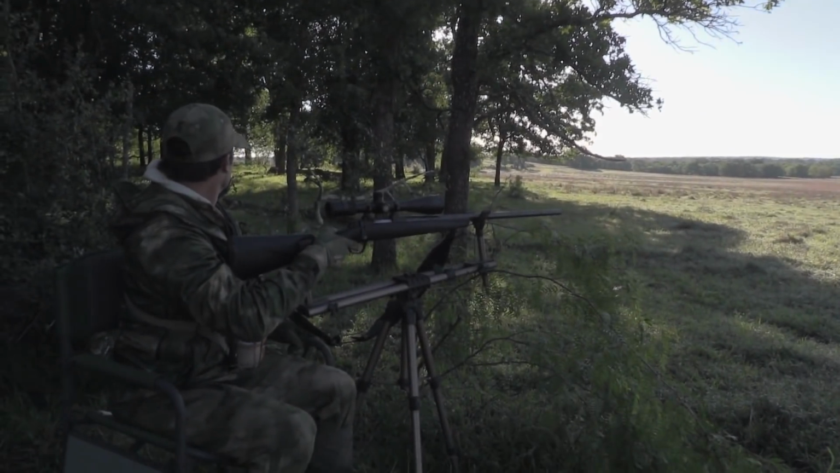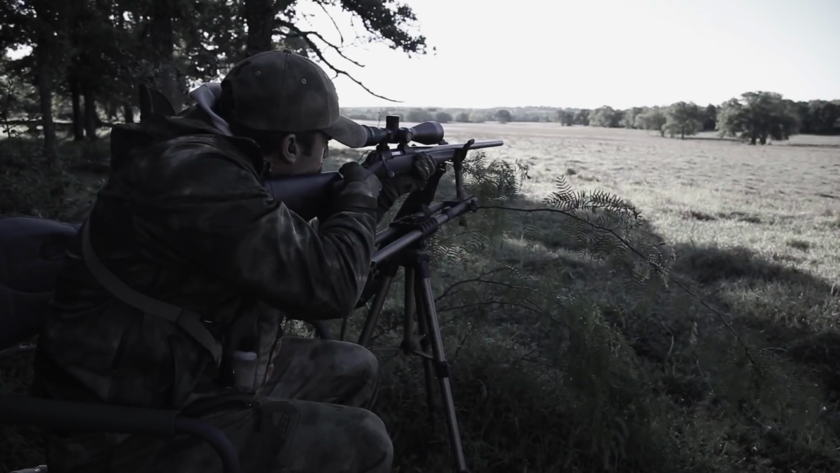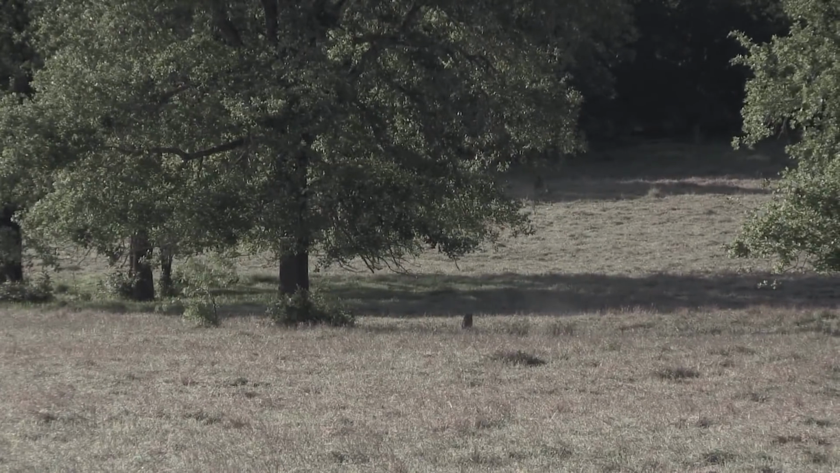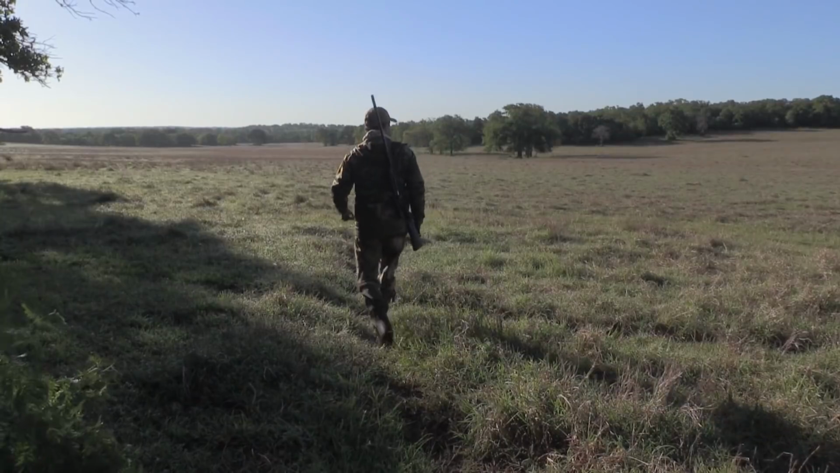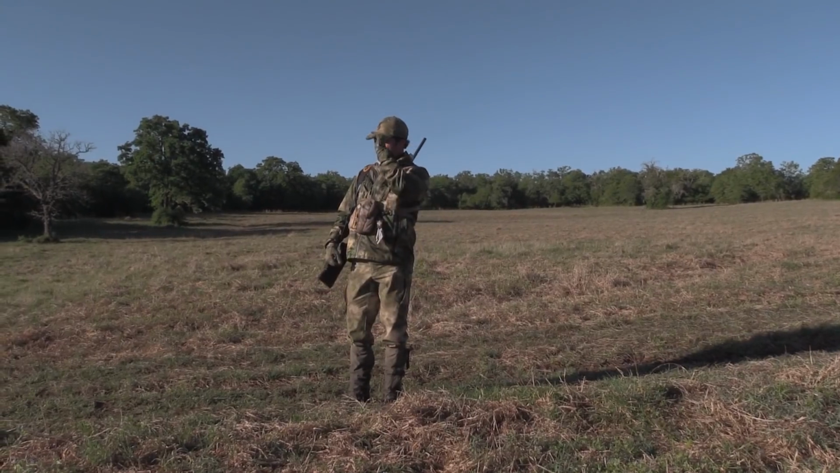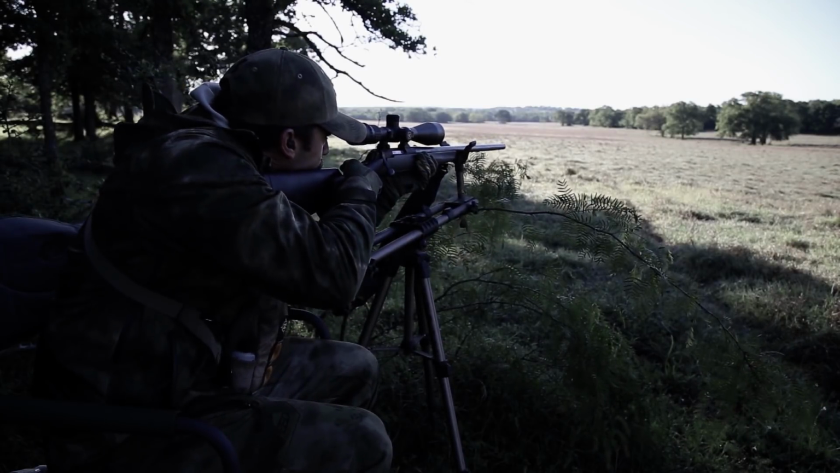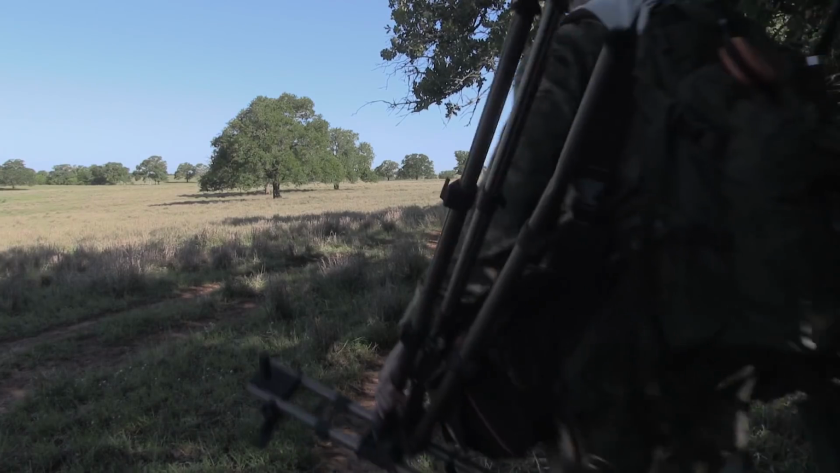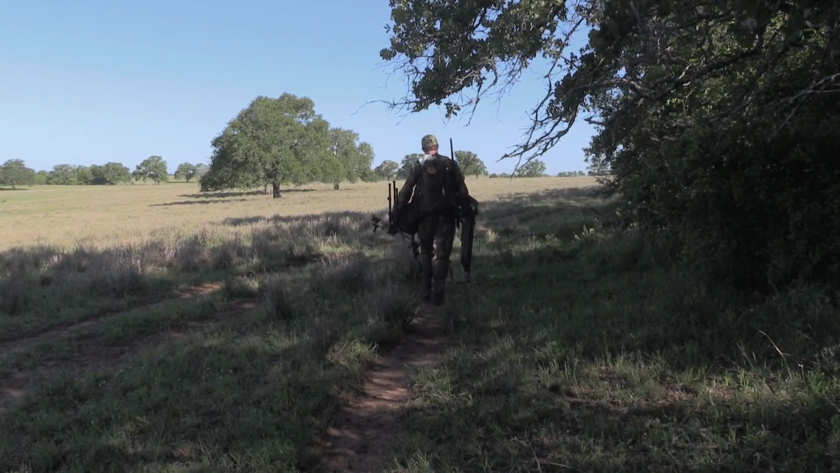Son of a buck. That was exciting. You sit there and don't think anything's gonna happen, and next thing you know, I'll run down there and take a look. I knew I missed the first one and thought maybe as he went behind the tree, last shot I might have connected, but no go. Unfortunately, my success didn't carry over to the coyotes, but I still had a little more hog hunting to do.